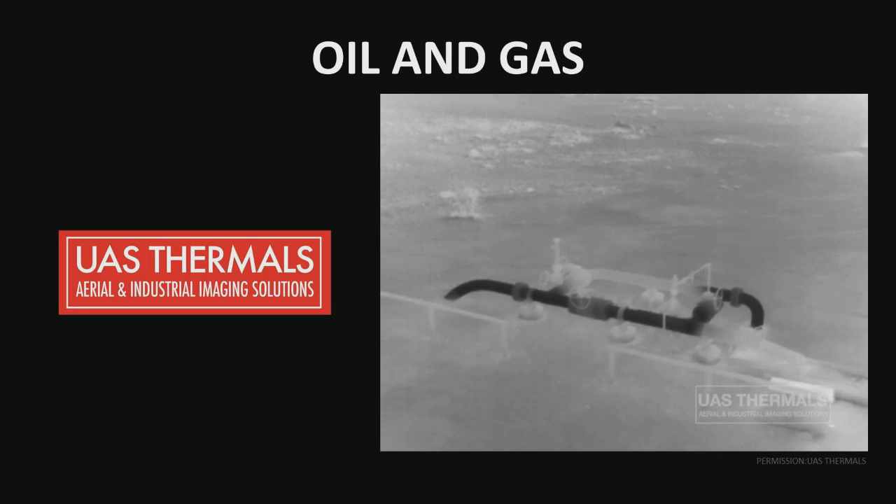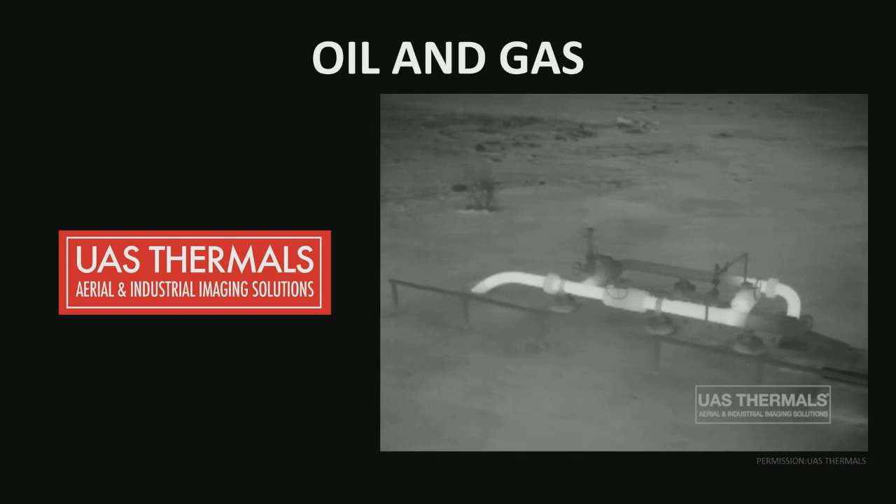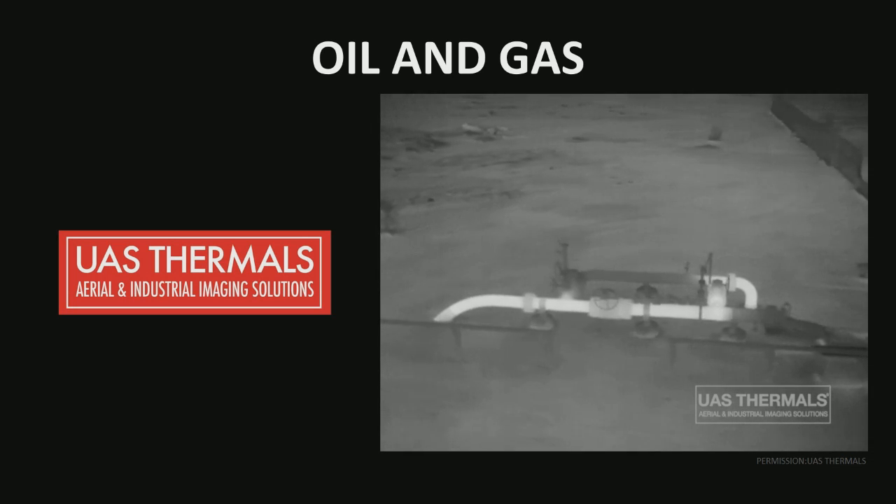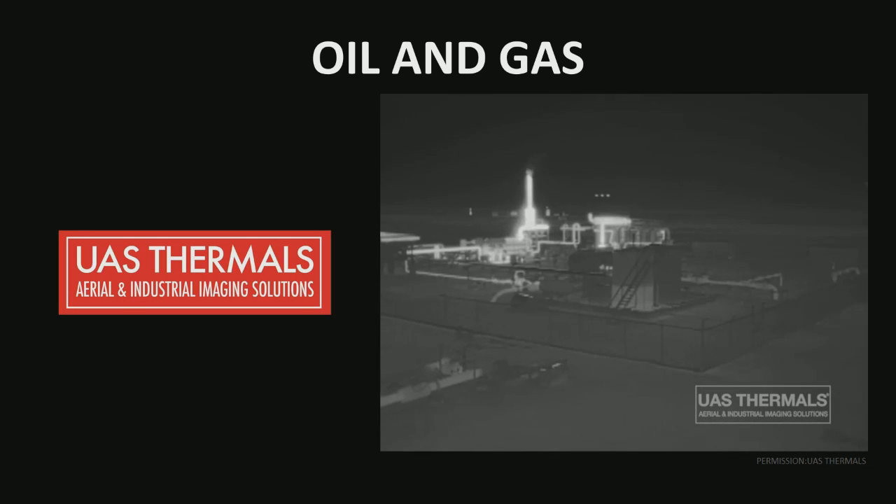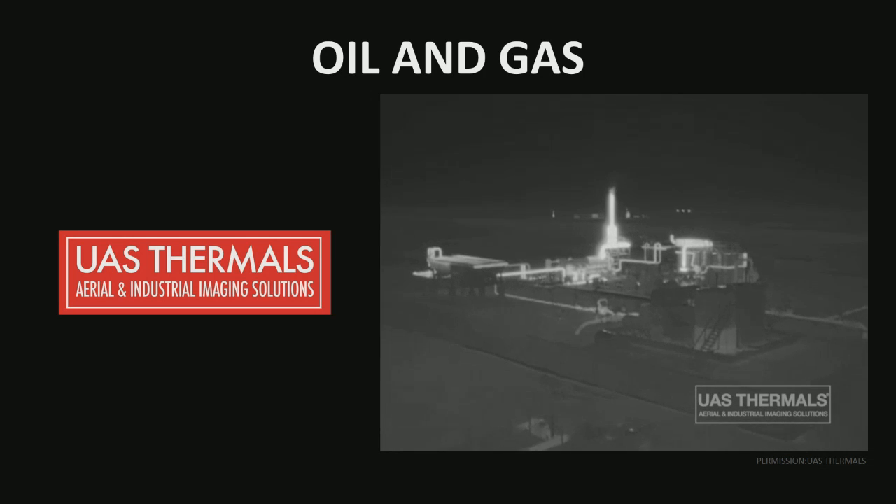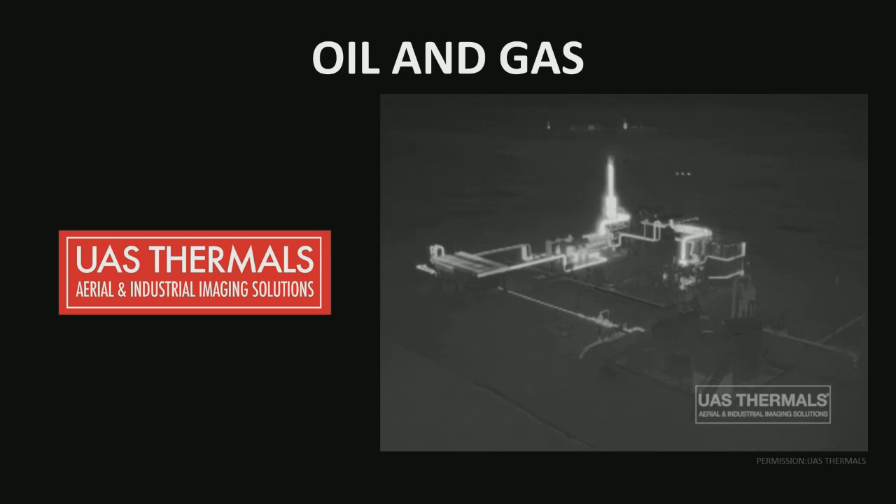And the idea is that you could use aerial thermal imaging over the miles and miles of pipeline in remote areas like the Dakotas, Wyoming, Canada, Alaska, and you can do all this inspection looking for leaks without sending personnel, and it would be extremely quick, just like power lines, and give you very valuable data in a quick amount of time.